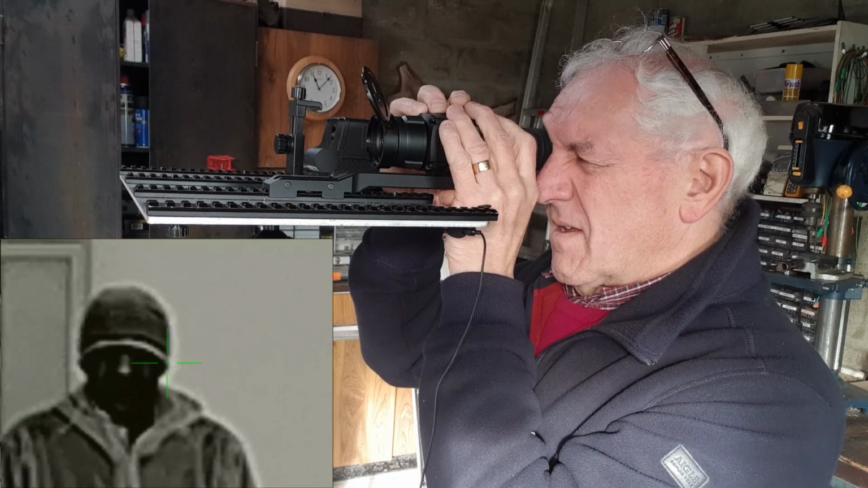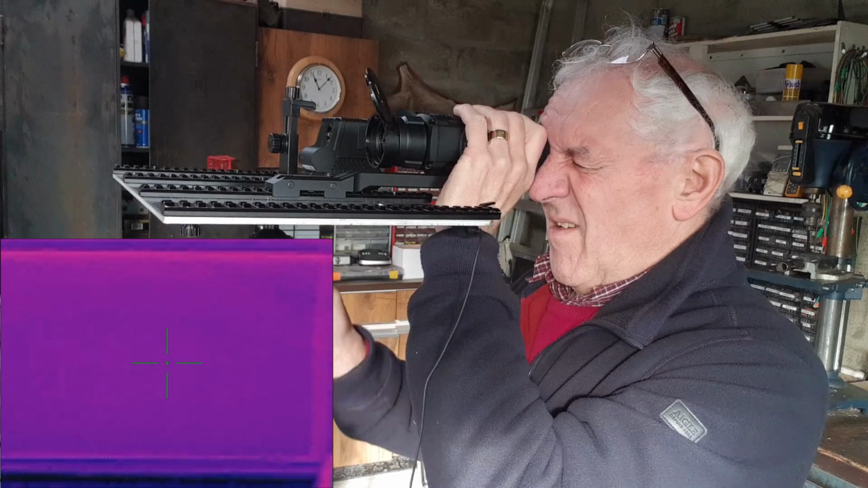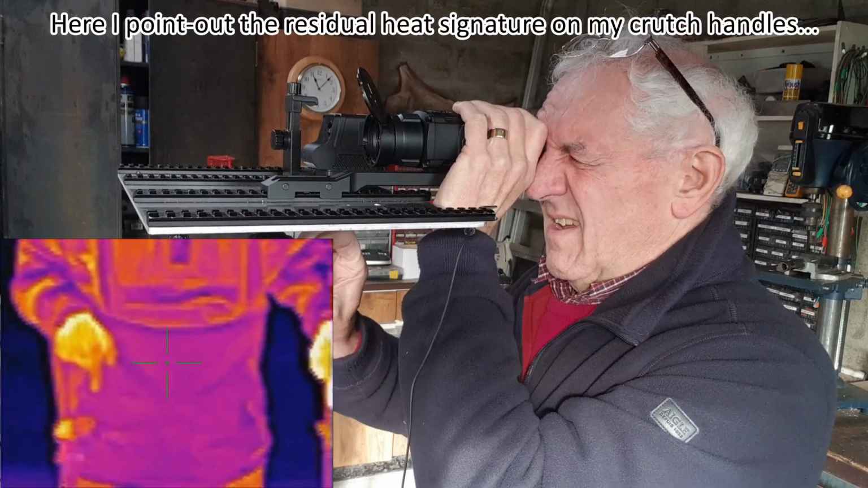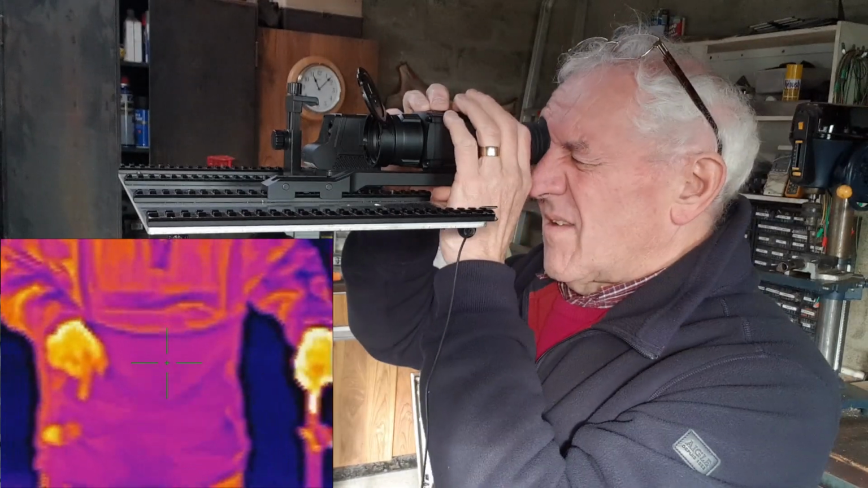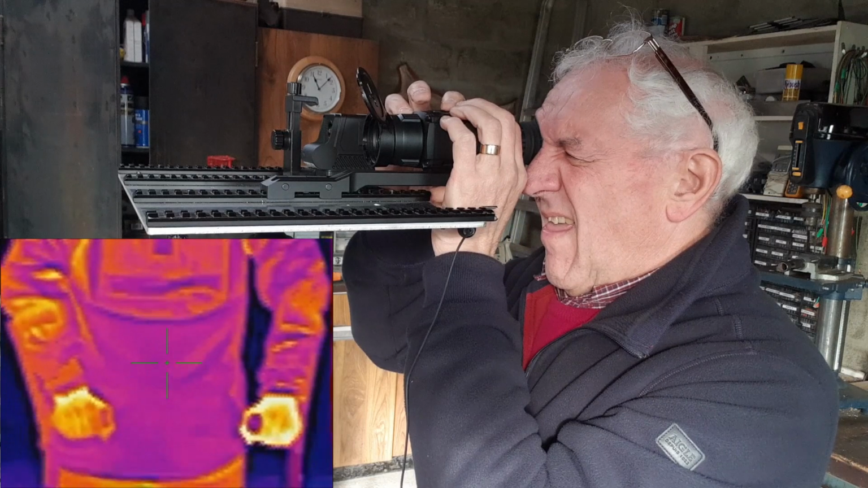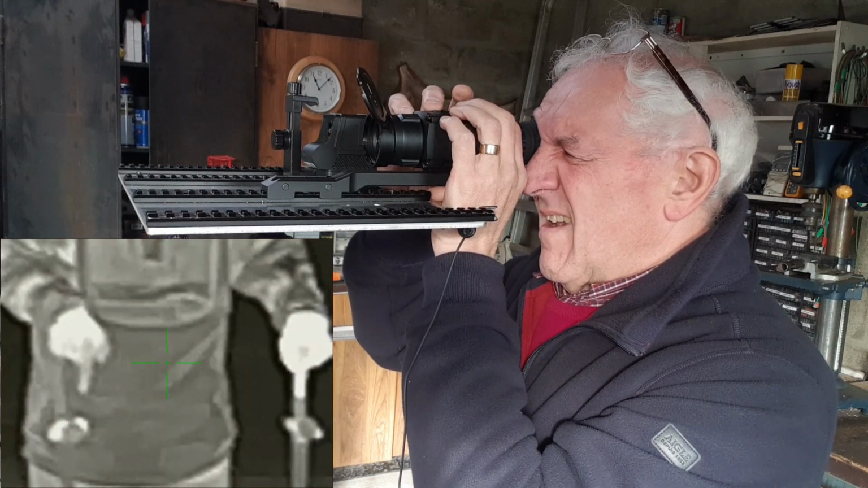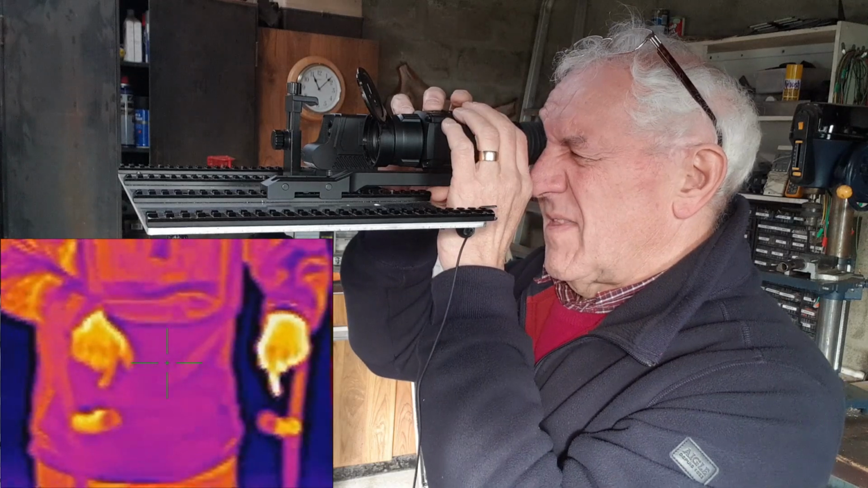So, Bruce, in black hot, if I take my handles off the crutches, can you see what the handles are? Yeah, hold on a second. Oh yeah, you can see that. I mean, there's no argument about that. Excellent.